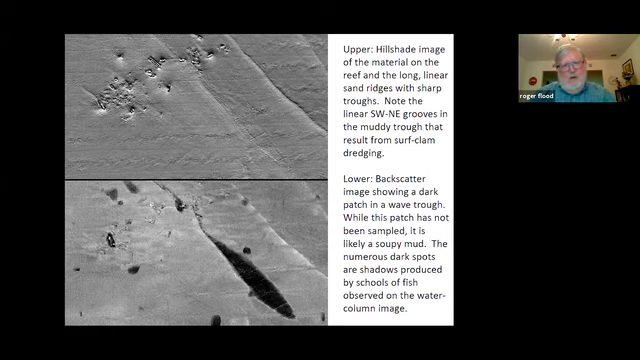The north half of the picture is the sun-illuminated or hill-shaded image where you can see the debris of the artificial reef, with the linear waves and the very sharp troughs. But the backscatter image that goes with this shows again a very muddy patch, it must be, we didn't sample it, in one of these troughs, and it's really only in that one.